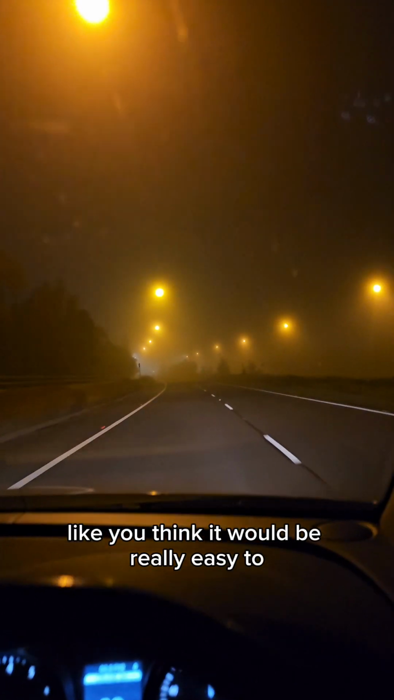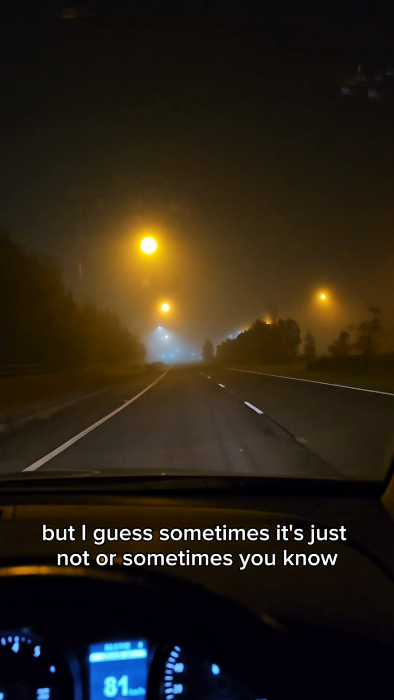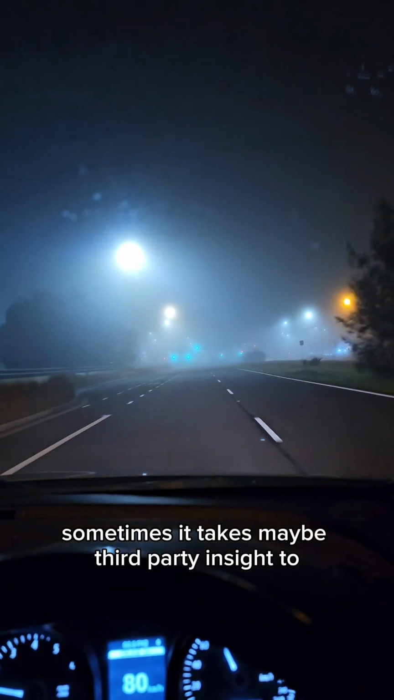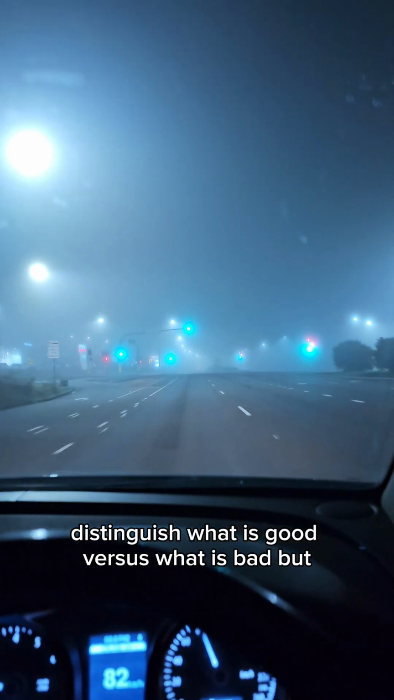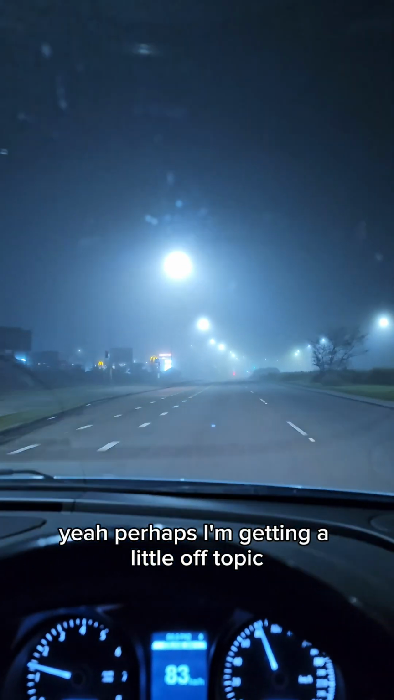And you'd think it would be a lot easier. Like, you'd think it would be really easy to tell what is a good idea and what is not a good idea. But I guess sometimes it's just not. Or sometimes, I am in my own brain. So sometimes it takes maybe third-party insight to distinguish what is good versus what is bad. But yeah, perhaps I'm getting a little off topic. I'm not too sure.